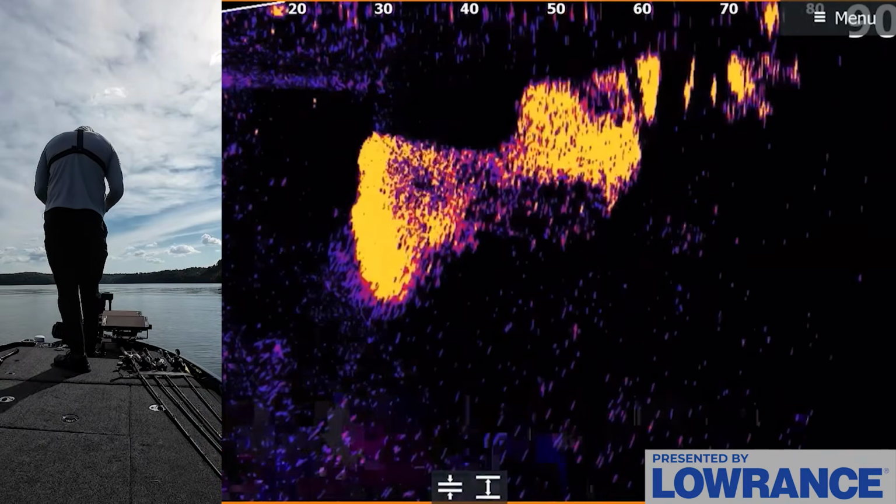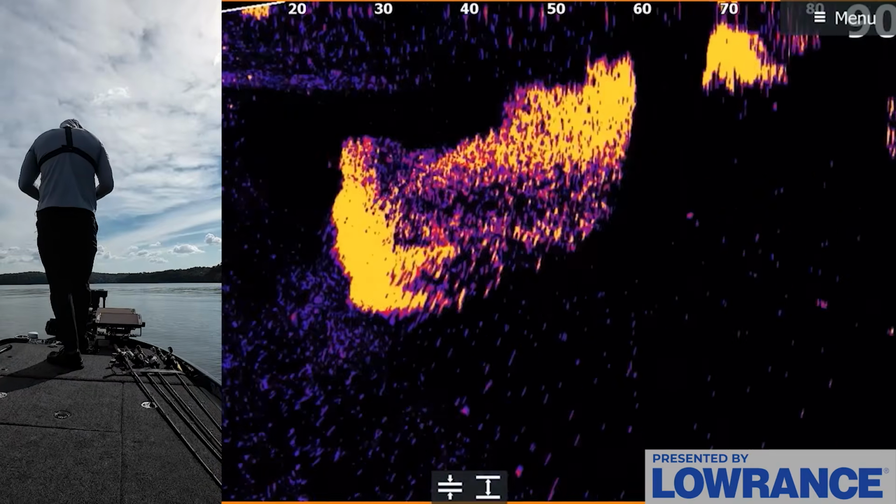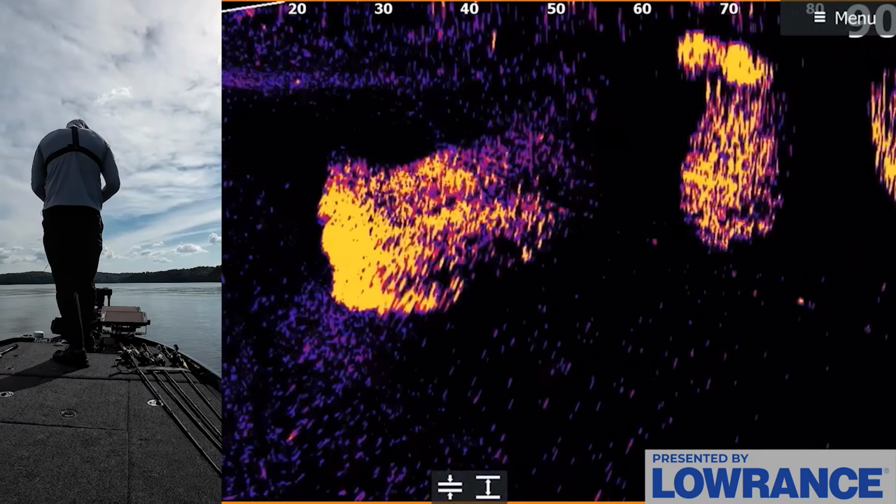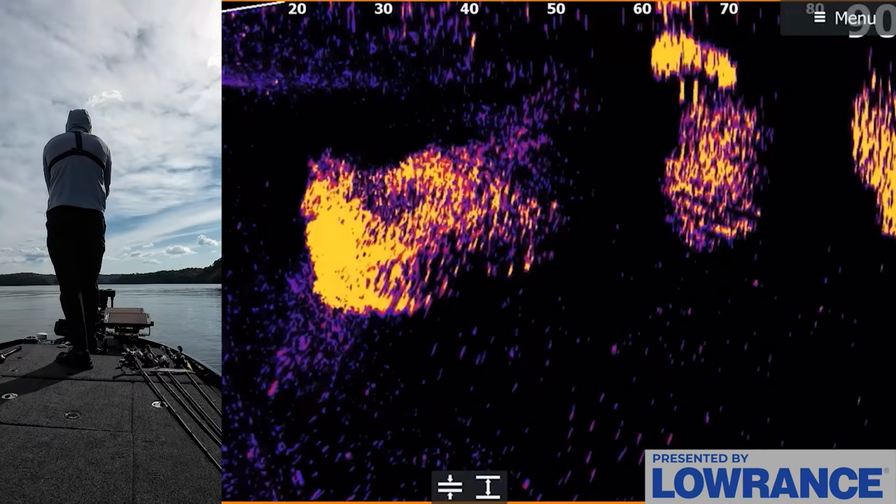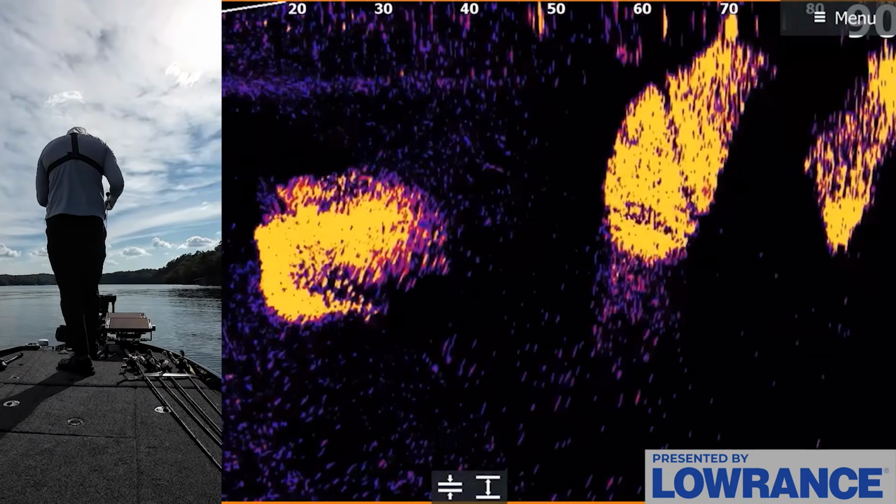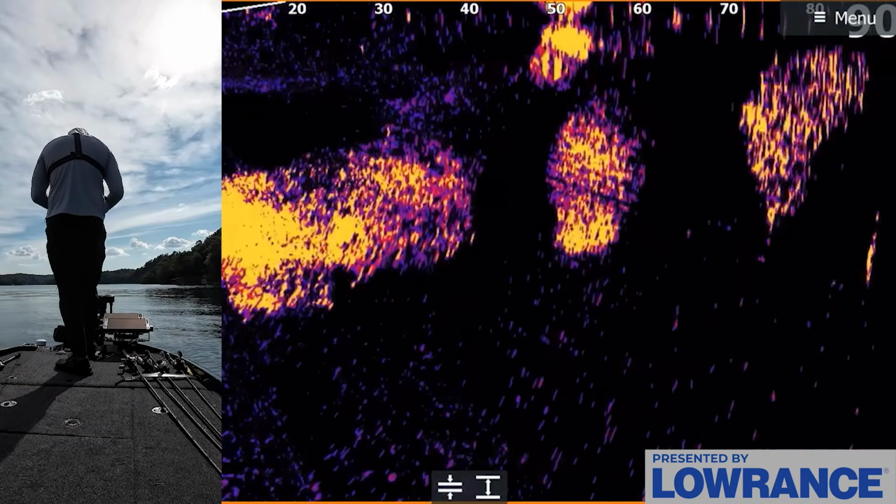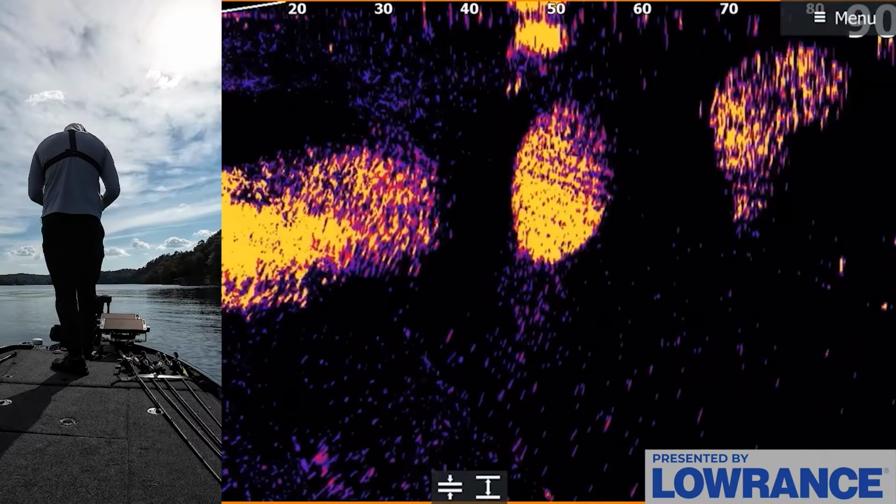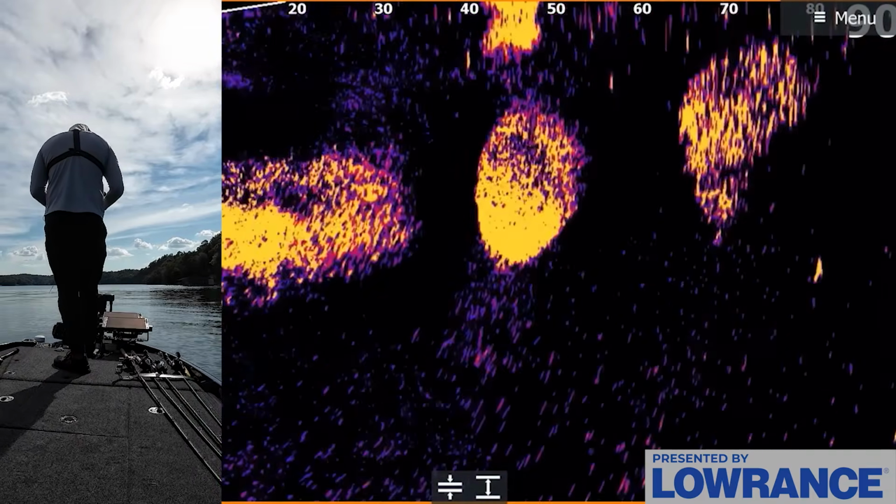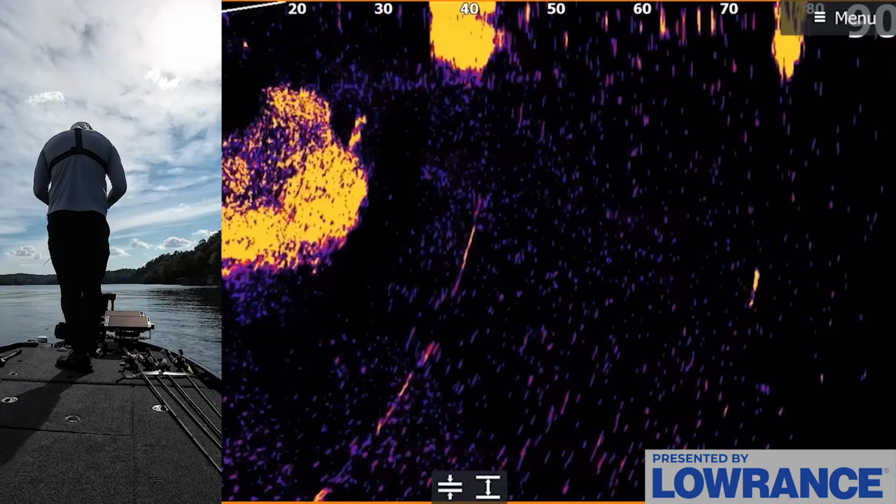fish randomly roaming around. Oh, there they are. Look at that. Oh, my bait was right on them. Dang it. They're at that bait ball at 65 feet. See if I can get my bait over to them again. Where are you at, fish? Here they are. I'm right on them. Come on. There's a couple of them just swimming around. They're swimming pretty quick around these bait balls.